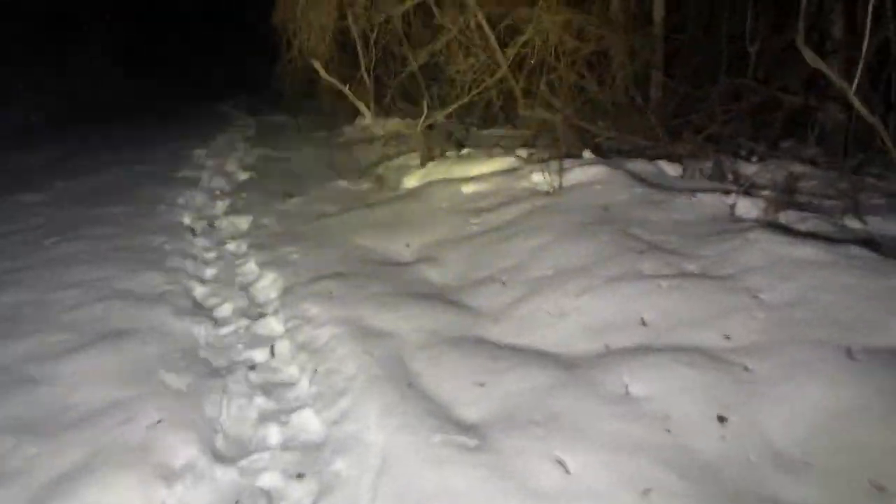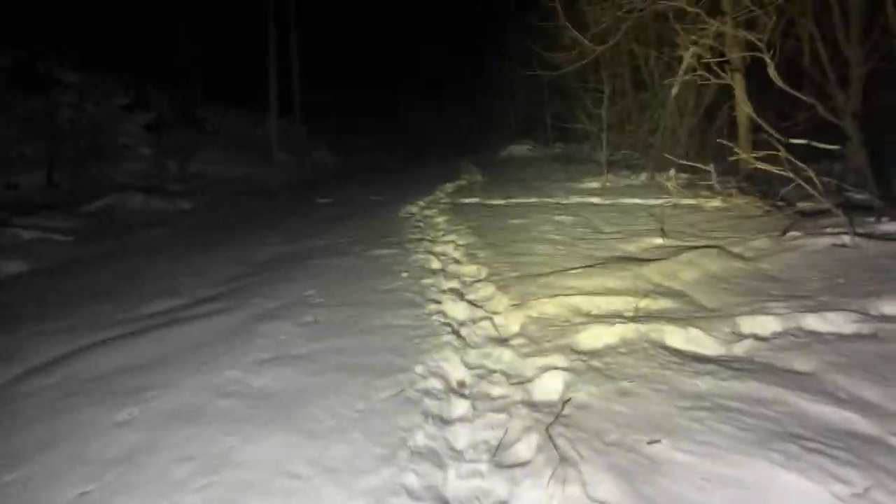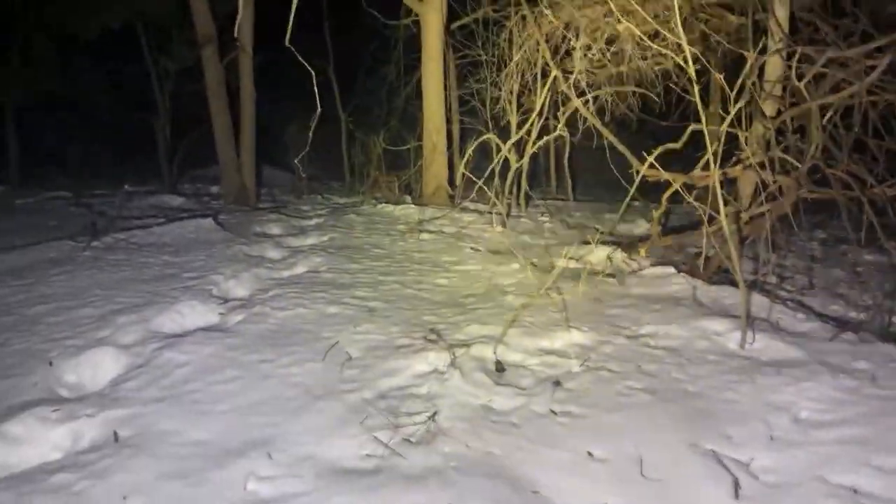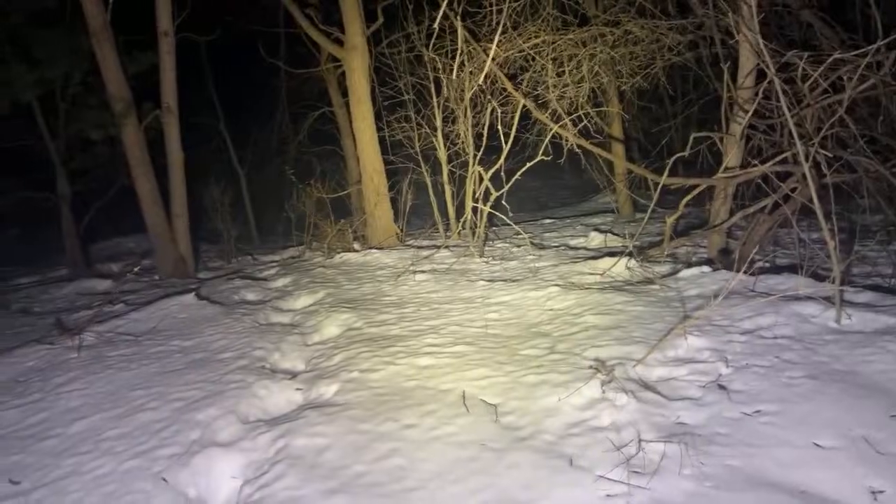Okay. This hike gets pretty steep over here. But this is literally how you turn about a 2-mile hike into a mega workout: go through feet of snow and uphill. Trying to see when I see tracks going back here. Trying to look and see if I can see anything.